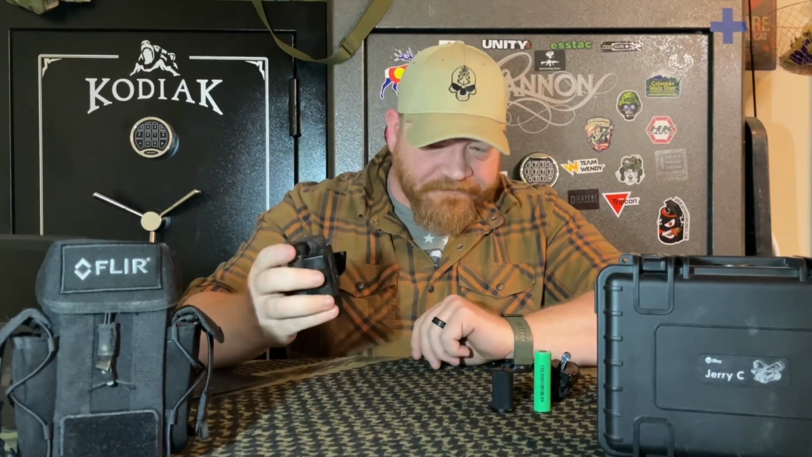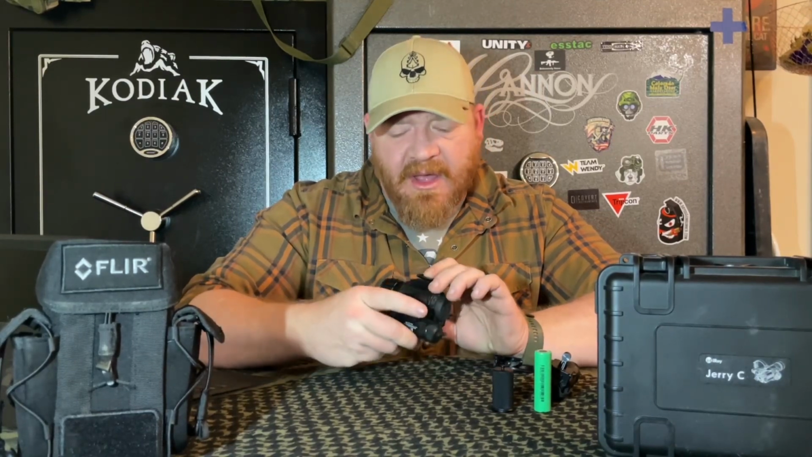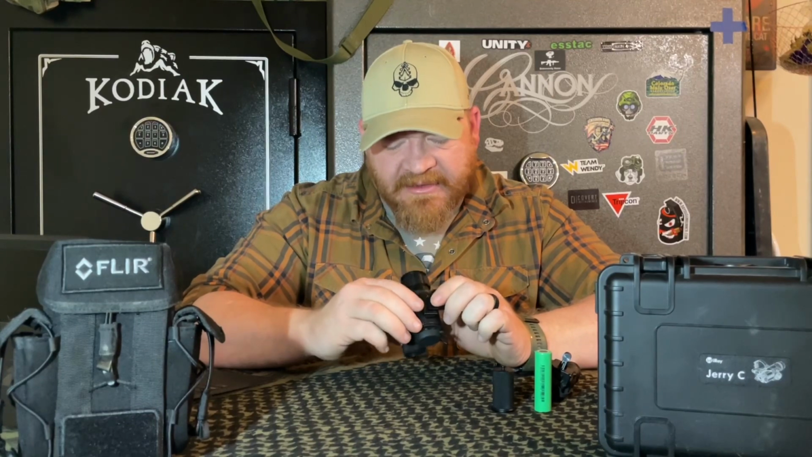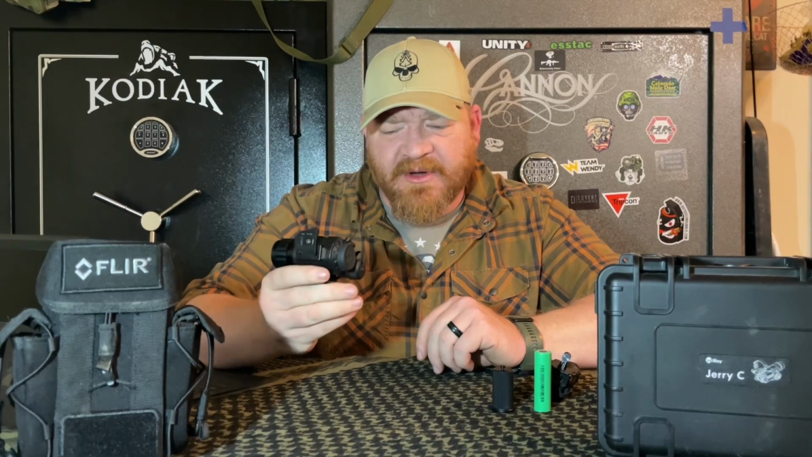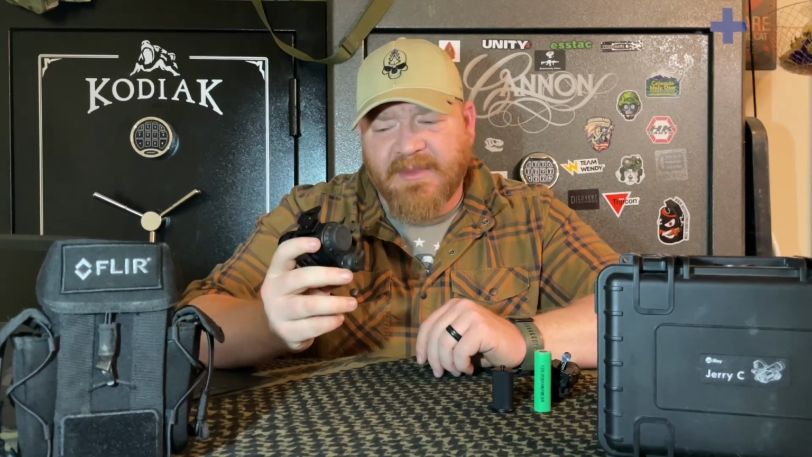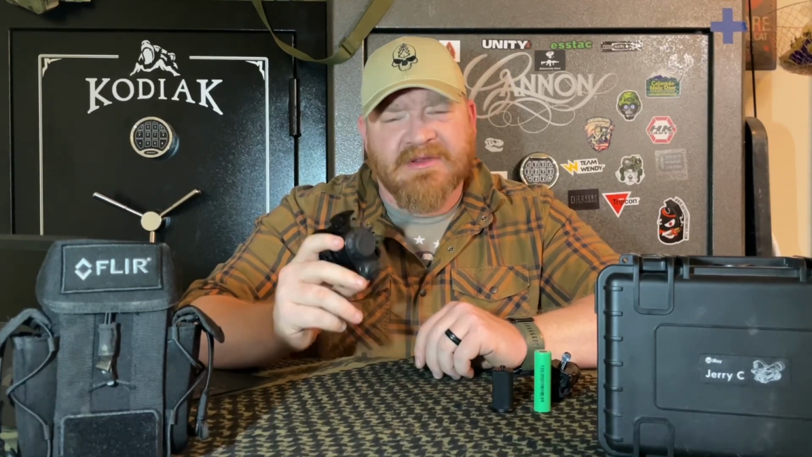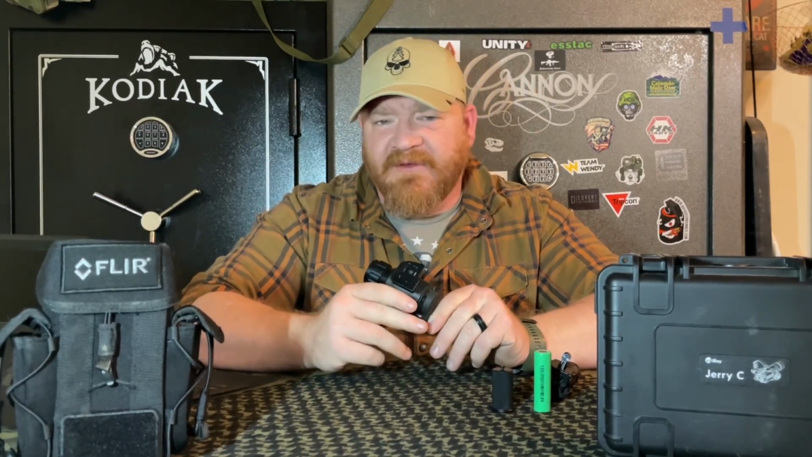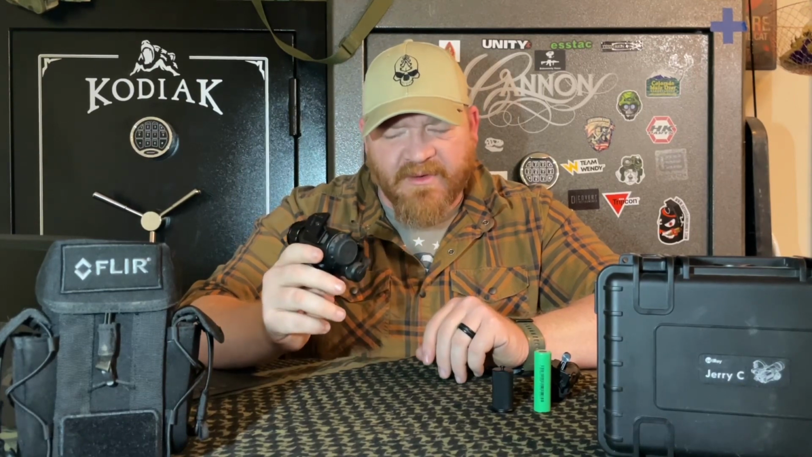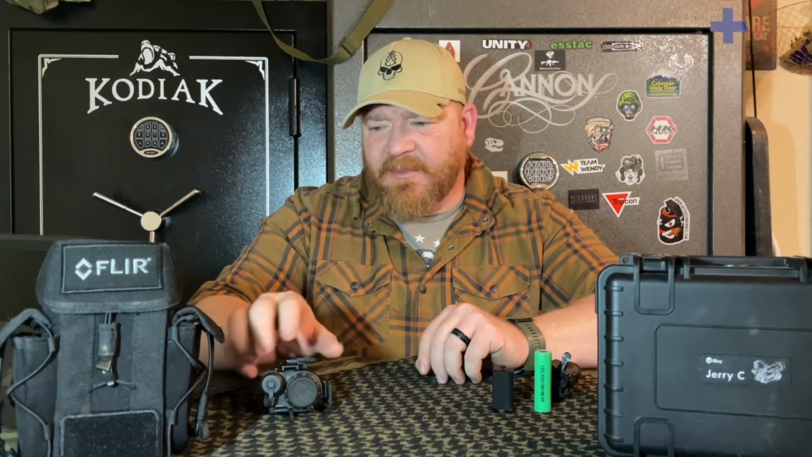The Flir Breach, whether you're running it standalone or on a bridge mount, if you're running an external battery, it does not seem to really save you a whole lot of weight. The Flir Breach is pretty hefty. That little CR123A battery doesn't really seem to make a big difference. If you're running a standalone, I suppose you can feel a difference between it being empty and having a battery loaded, but I don't think it's very significant. Maybe over long periods of time of wearing it, that's where it'll really start to play a part in there.